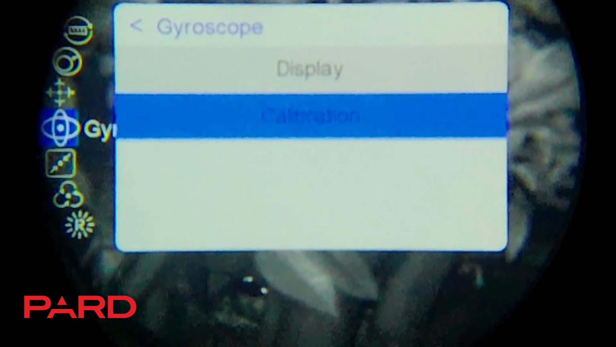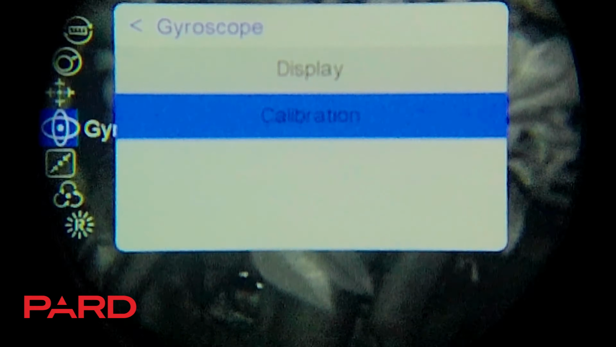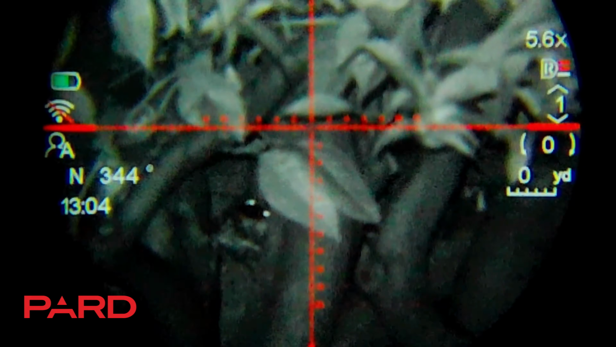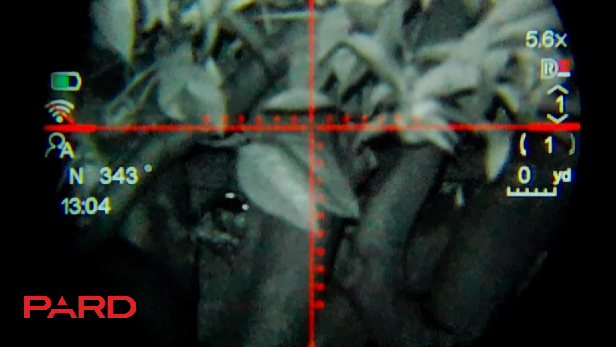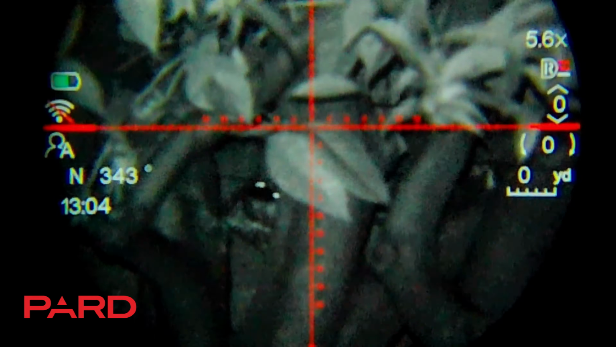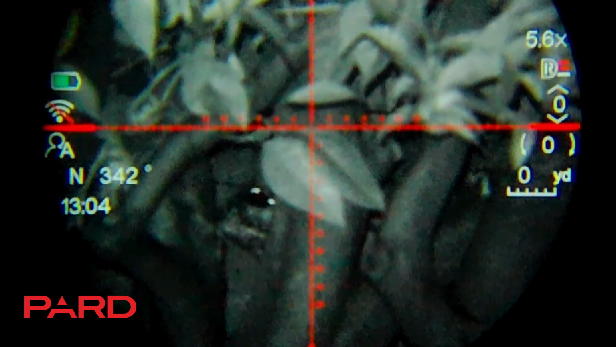The next is your gyroscope, and by calibrating this, that's going to essentially tell you the direction you're facing, and it's also going to give you your cant, which is super important to have for longer range shooting in terrain where you might be kind of off camber.